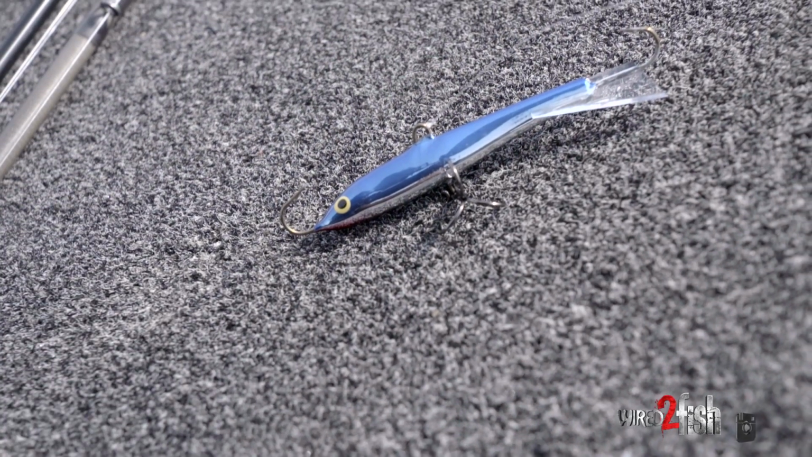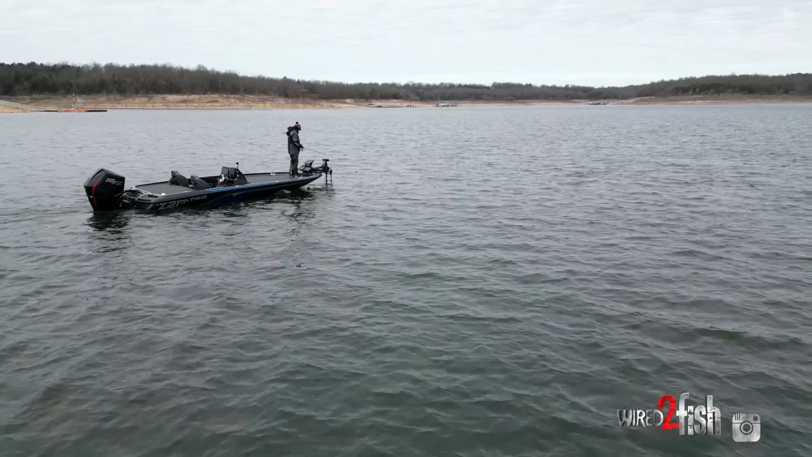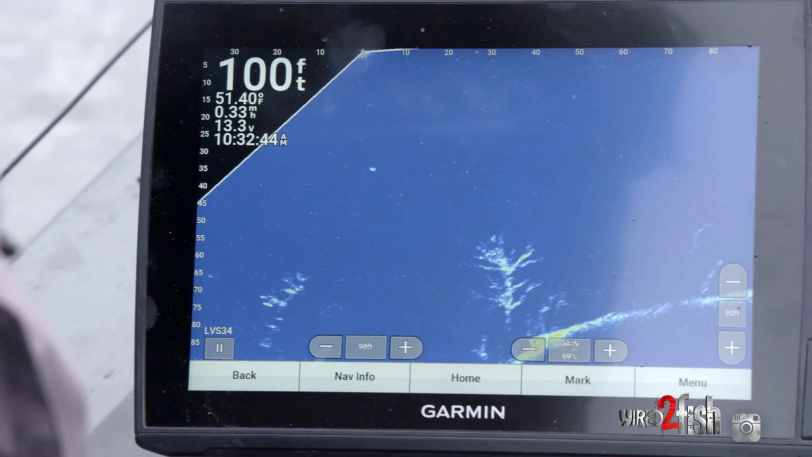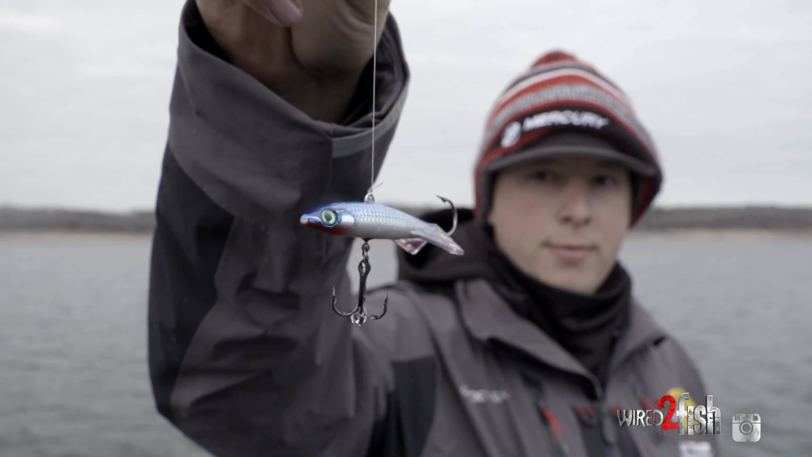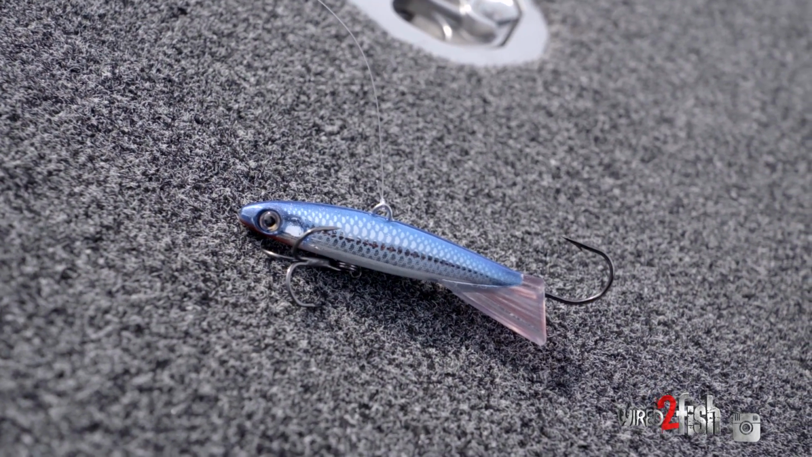If I'm fishing shallower than 40, I'm probably gonna use a regular 7/8 Jigging Rap, and that's gonna get the job done. But whenever I'm fishing silly depths like I am today, 40 plus all the way to nearly 100, I've got to have something that's heavier and that's gonna fall faster, like the Jigging Rap Mag.